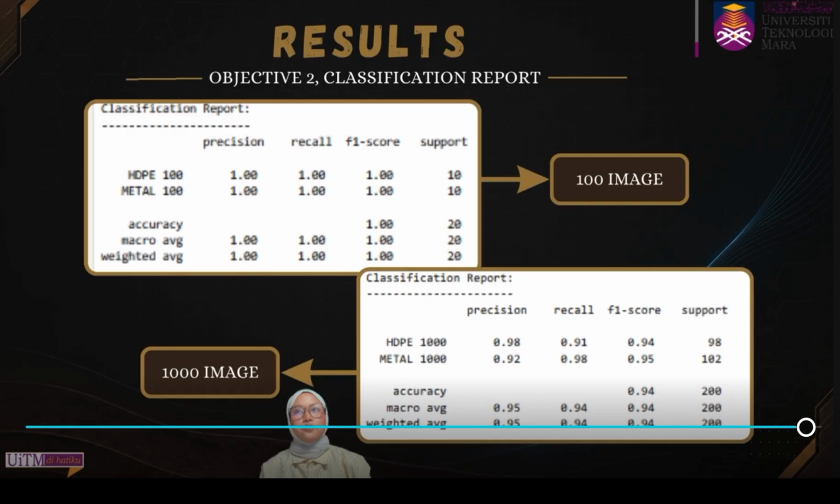Last but not least, the report evaluates the model using precision, recall, and F1 score.